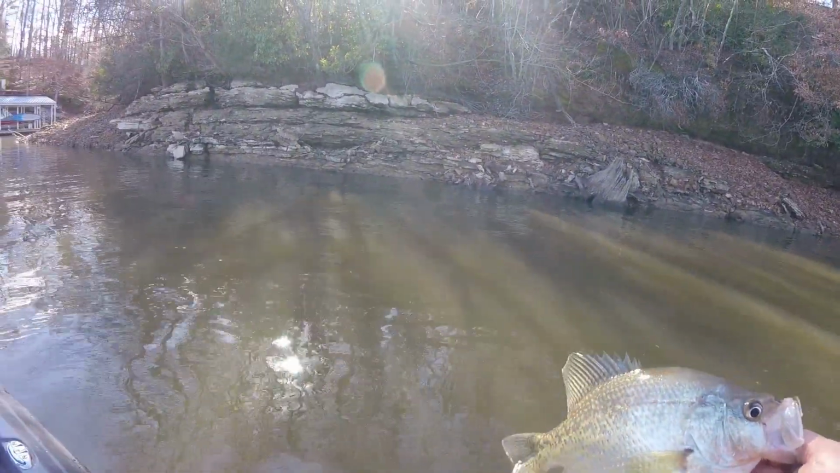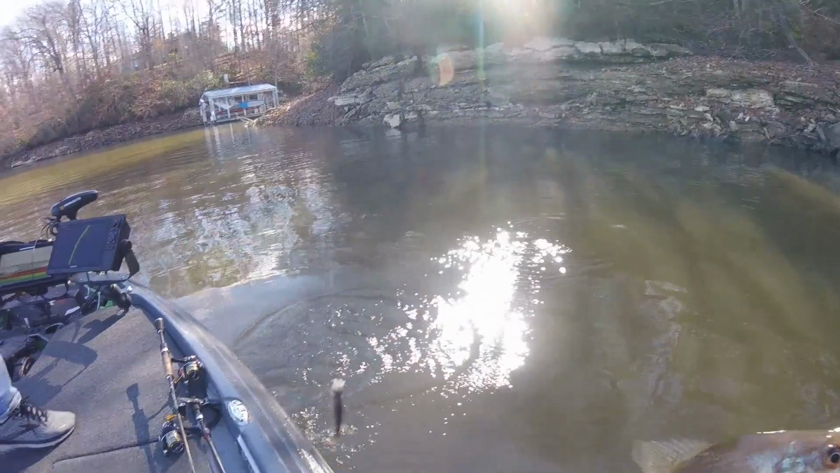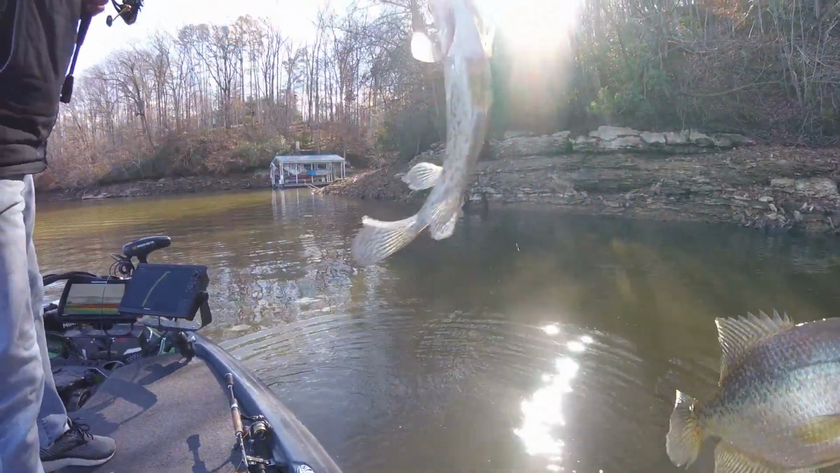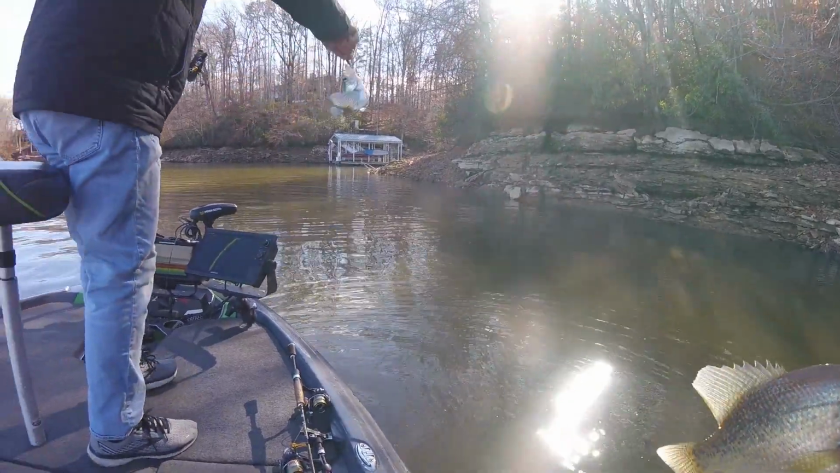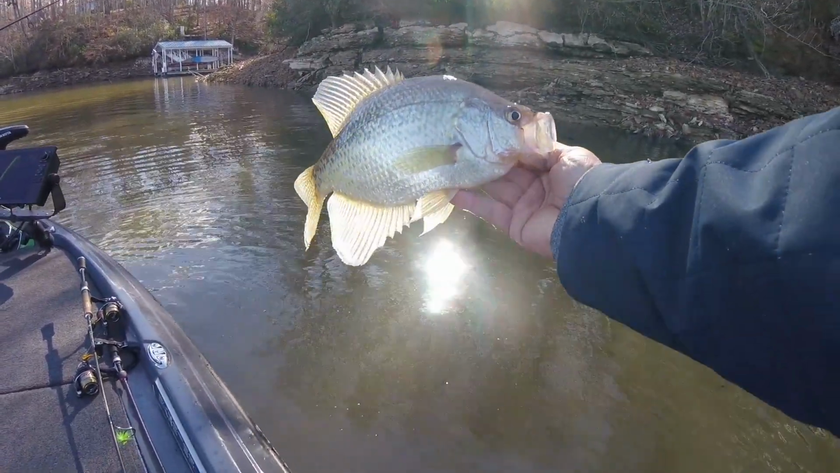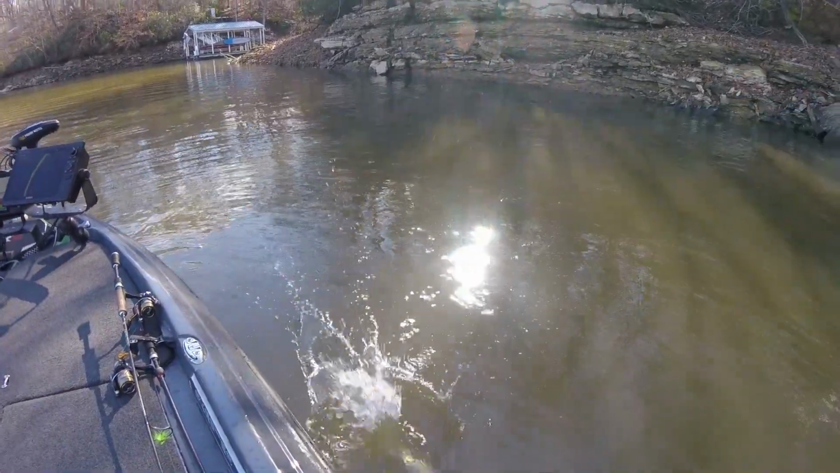Oh, he's got one. Yeah, his is a little one. That's two doubles we had. I didn't have my Chesty on when he caught one right after me a while ago. I'd already turned it off. We'll let that one go.